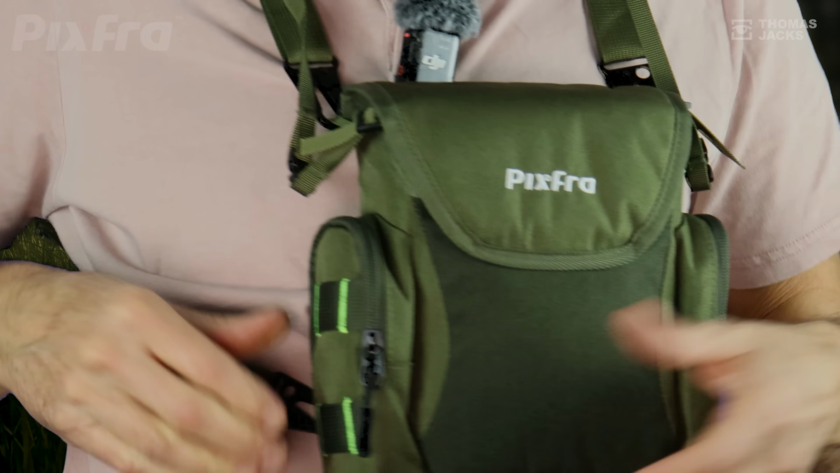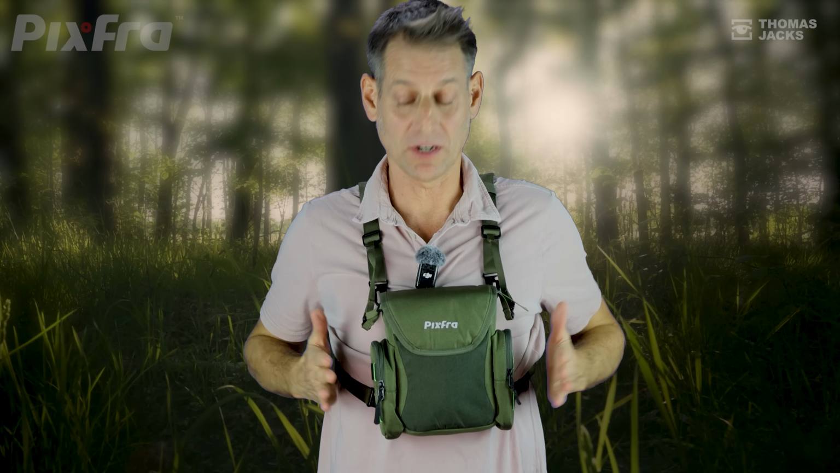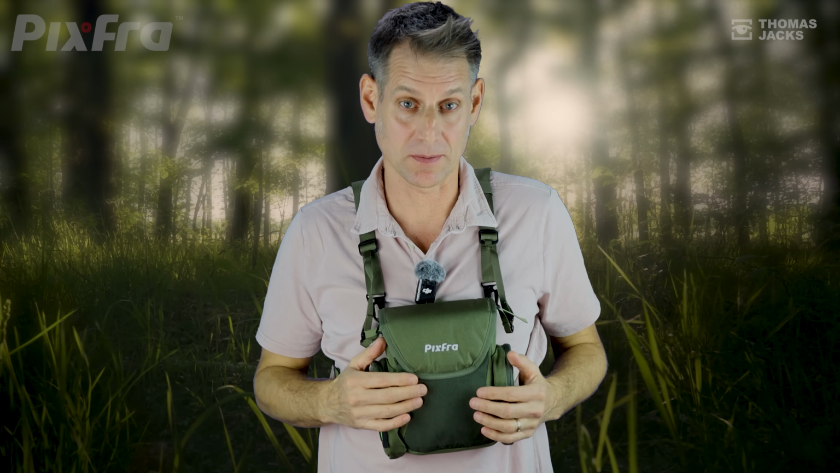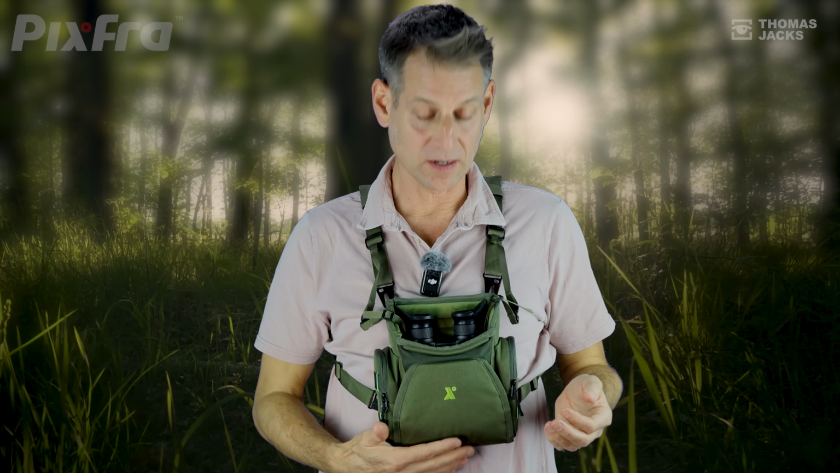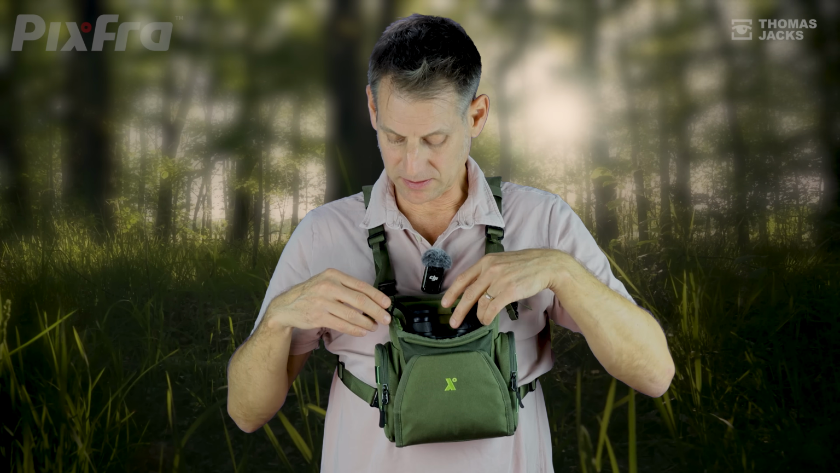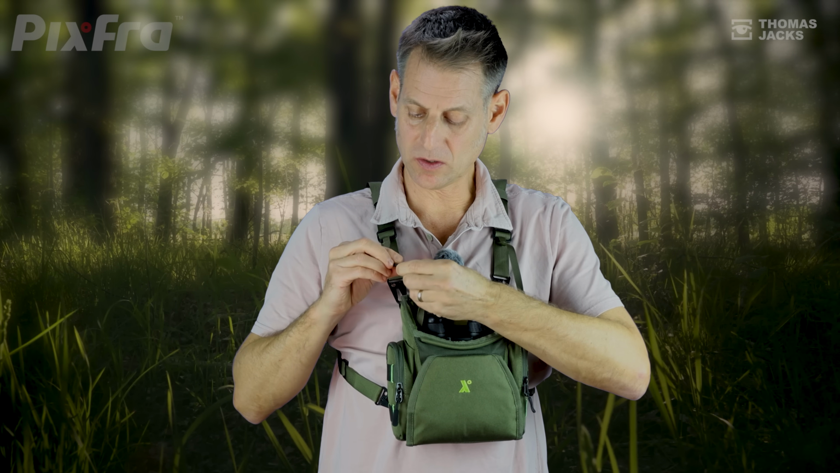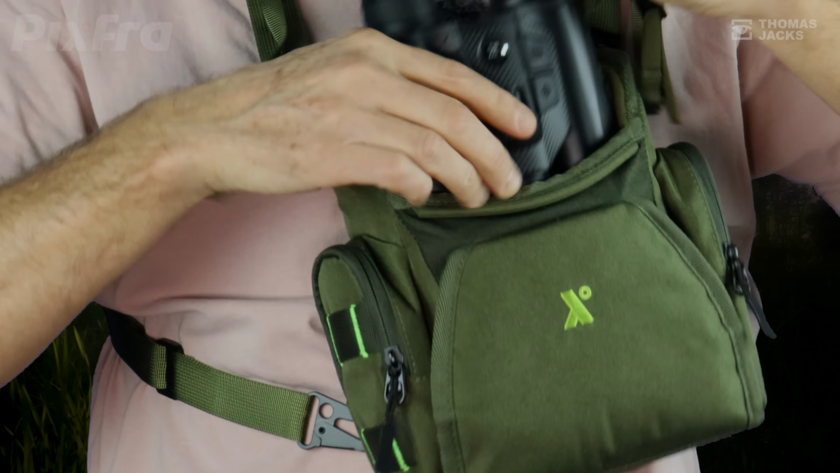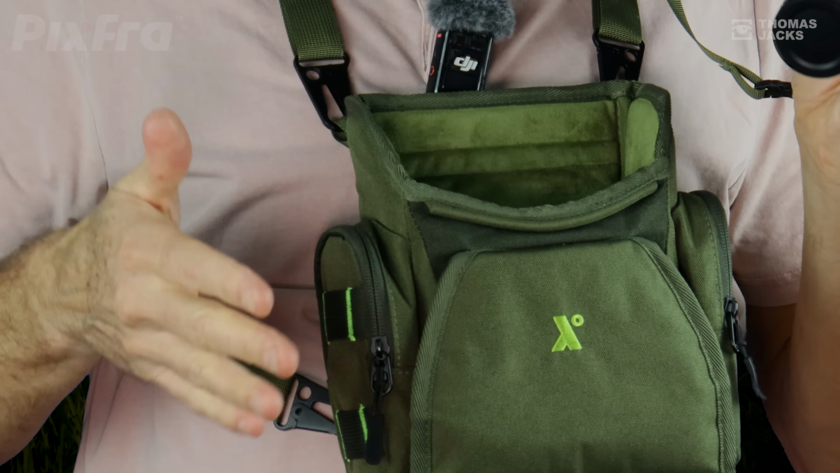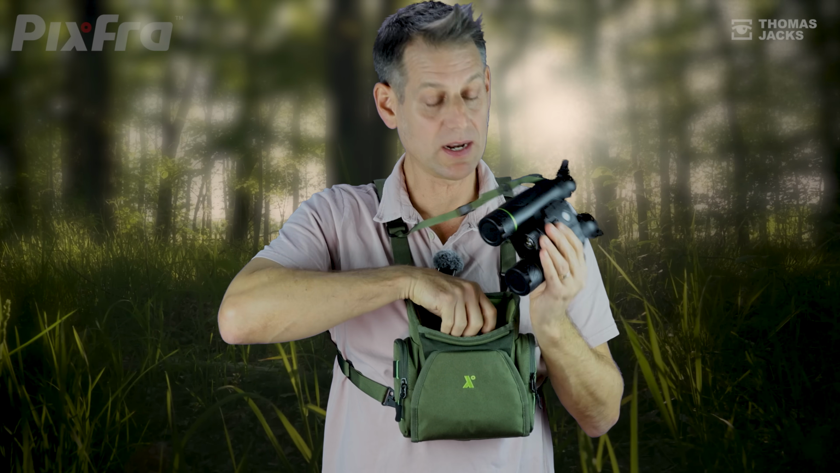And finally, if that's not enough, the Draco also comes with this 4-point chest harness. It's very easy to get on and there's plenty of adjustability in all the straps for someone who's a bit bigger than I am. It opens completely silently and stays out of the way with magnets, and you can also tether your Draco to the harness with these quick release straps just to keep it safe when you're out in the field. You've got pockets on the outside and another pocket on the inside for somewhere to keep your lens cloth.